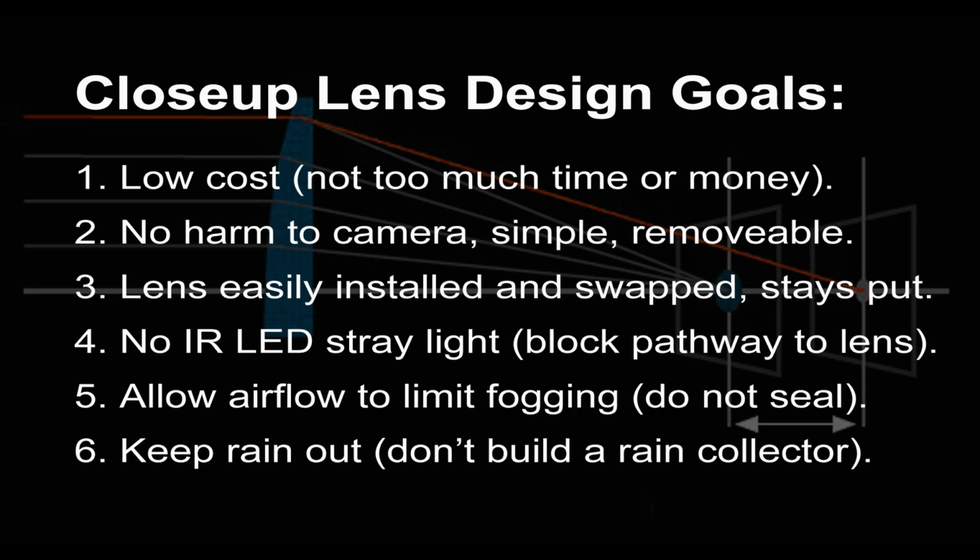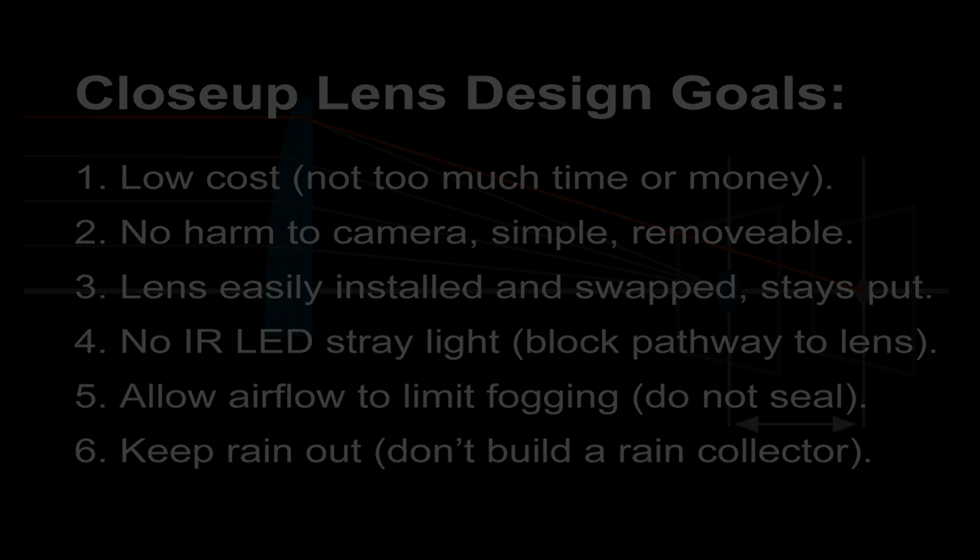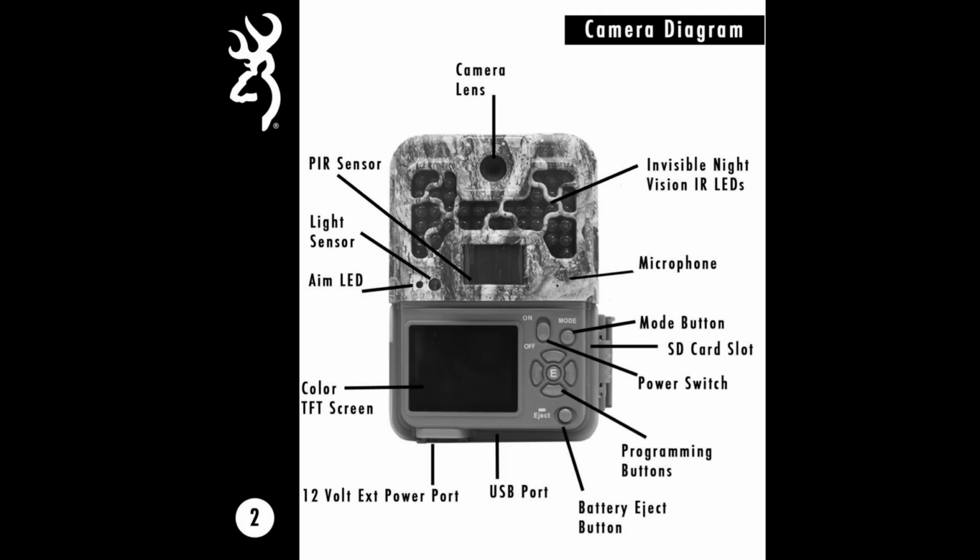And then there's a problem where I don't want to close it up in such a way that I might get fogging, but on the other hand, I don't want to leave it open so that rain gets in. So I have this sort of problem where I have to allow a little bit of airflow, but have to do something to keep the rain from getting into the space between the corrective lens and the lens that's in the camera. Okay, so that's the introduction to what I'm trying to do.